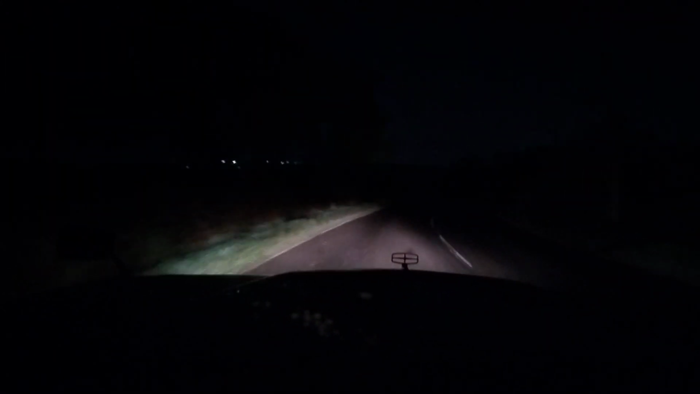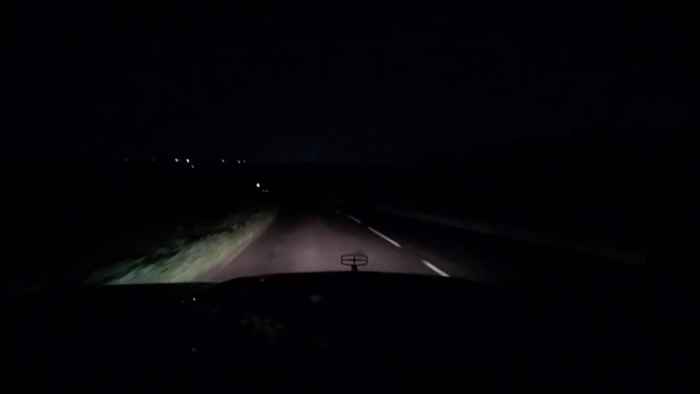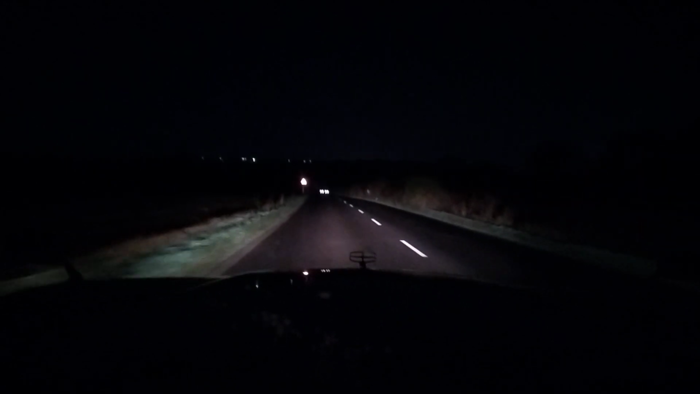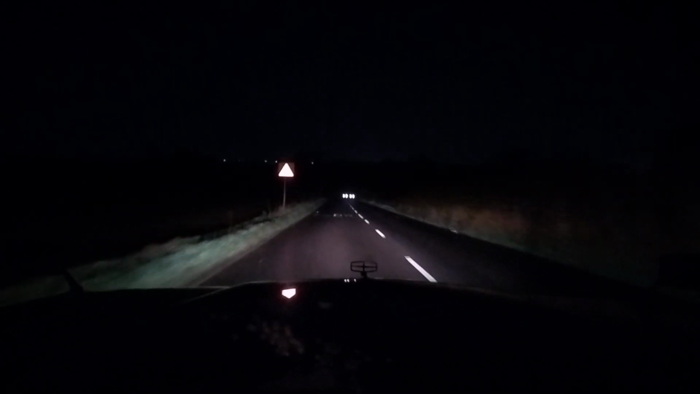So I don't see any reason why not. I've got the parts. You can see as I go from low to high beam, you'll have seen a massive difference in what view I've got at road.